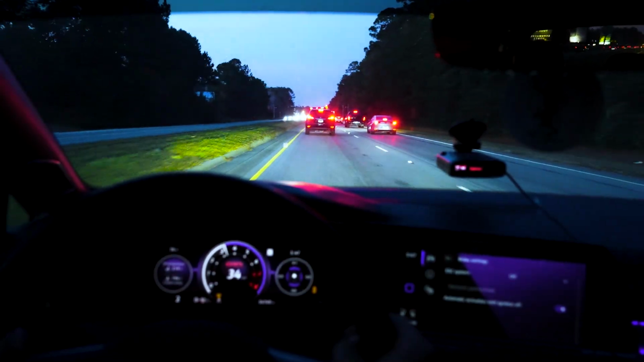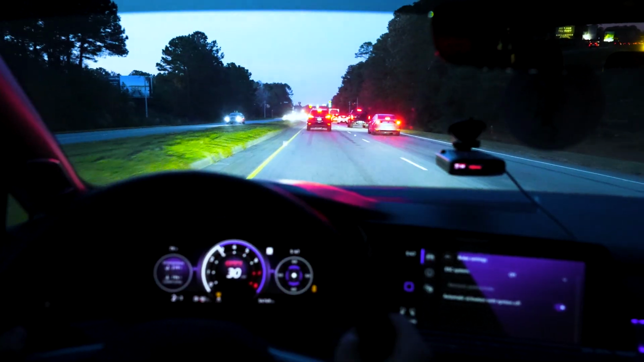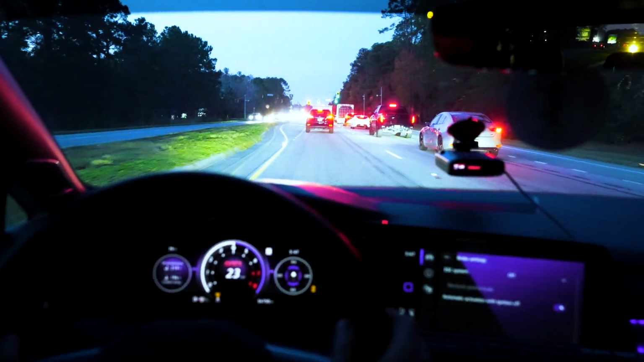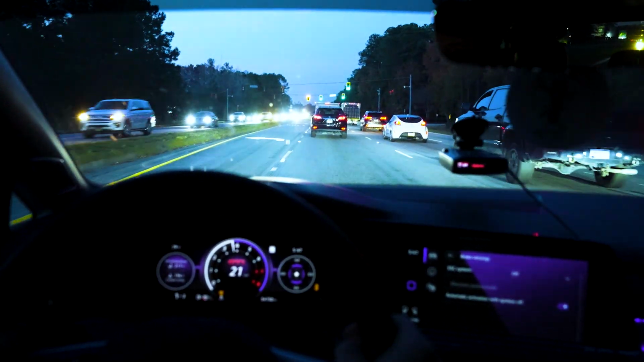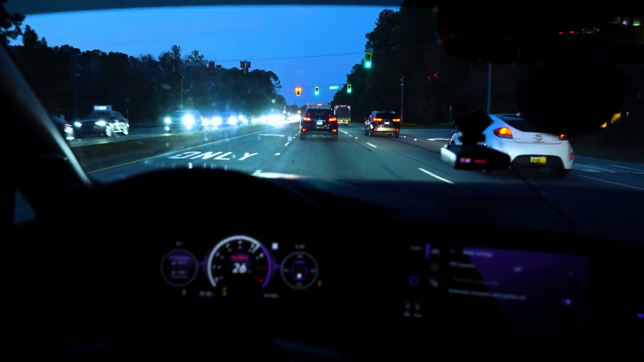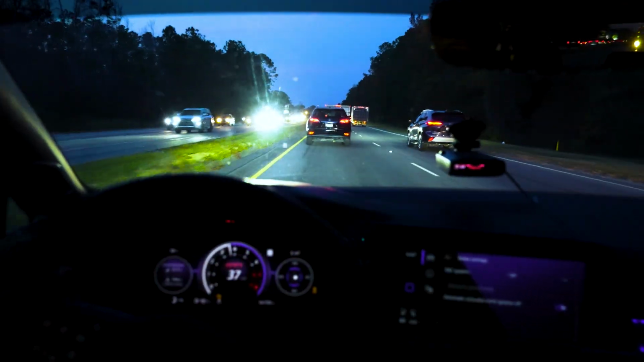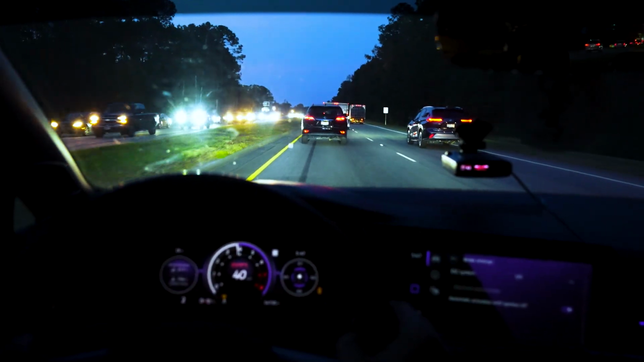The only gear I can't rev match very well is first gear. It just does not line up very well. You guys want me to try it? I really don't want to, but here we go. See, it's off by like 200 RPMs. It must be a bad DSG clutch. This thing's got the torque though. It's actually a really fun car. Other than my drink shaking around in there.